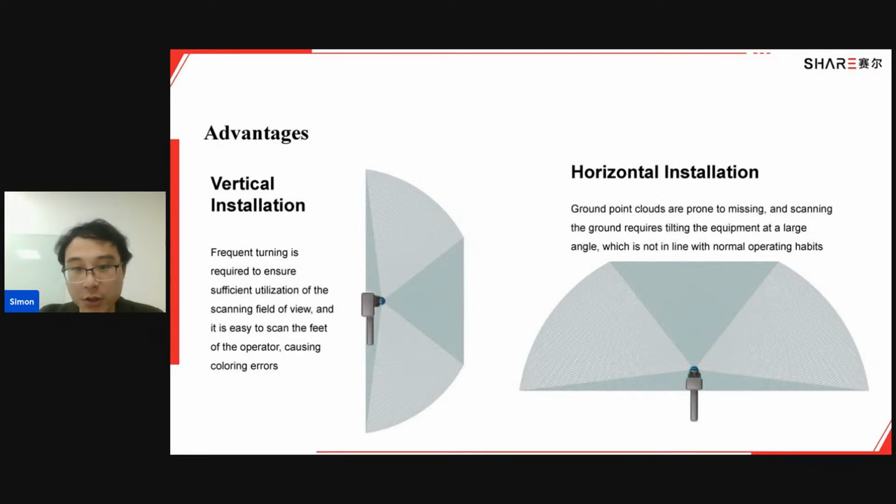The other traditional way is horizontal. That means the information from the ceiling and the floor is easily missed, which gives you some inconvenience when scanning.